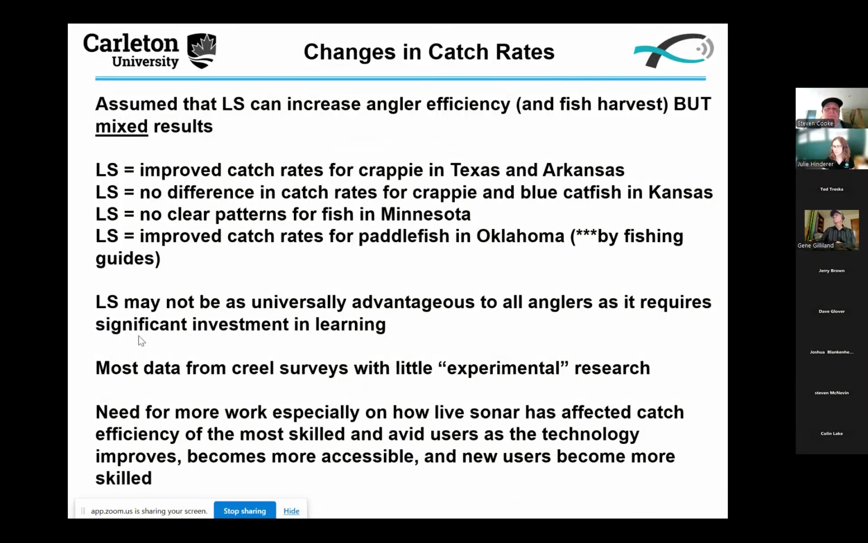In another crappie and blue catfish example, no difference in catch rates between individuals that are using live sonar and not. And then no clear pattern for several different species in Minnesota. Interestingly, we see improved catch rates for paddlefish in Oklahoma, but that's only for fishing guides. And I'll remind you that fishing guides are experts. They spend most days on the water, and they've really taken the time to really learn how to use this. So some of the things that we might infer from this limited evidence base is that live sonar may not be universally advantageous to all anglers because it really requires a lot of time to learn how it works.